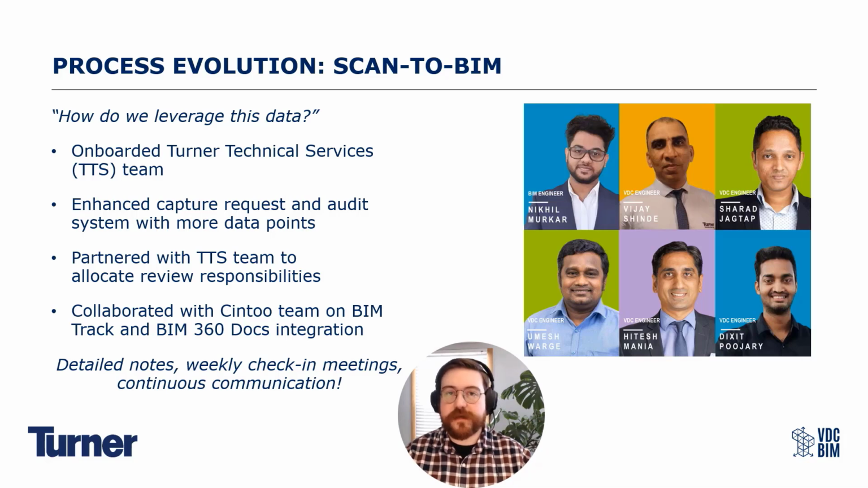Finally, the underlying piece to all of this was continued collaboration with Cintoo, where we used BIMtrack for issue resolution, assigning issues, getting issues closed out, as I'm sure many of you in similar positions are. And we were also using BIM 360 Docs. So how do we coordinate and collaborate with those different teams to get them all meshed together to make our workflow smoother, to make the trade partners' workflow smoother, to get issues closed faster and better than before, right? Cintoo was able to work with the different teams to make sure that they were able to integrate these different platforms with each other.